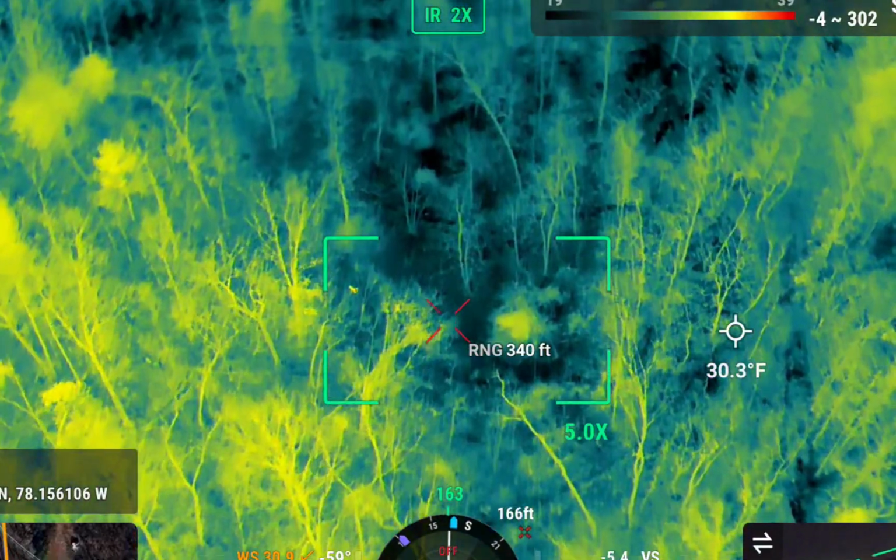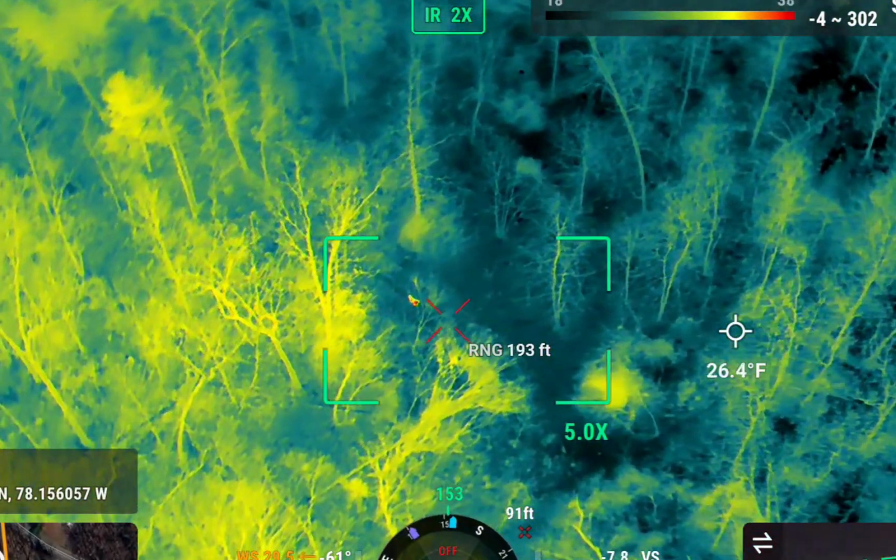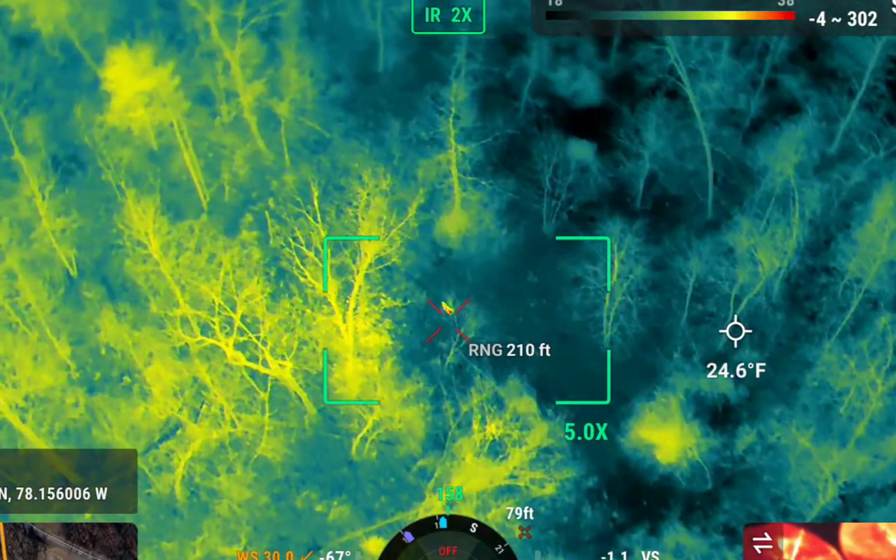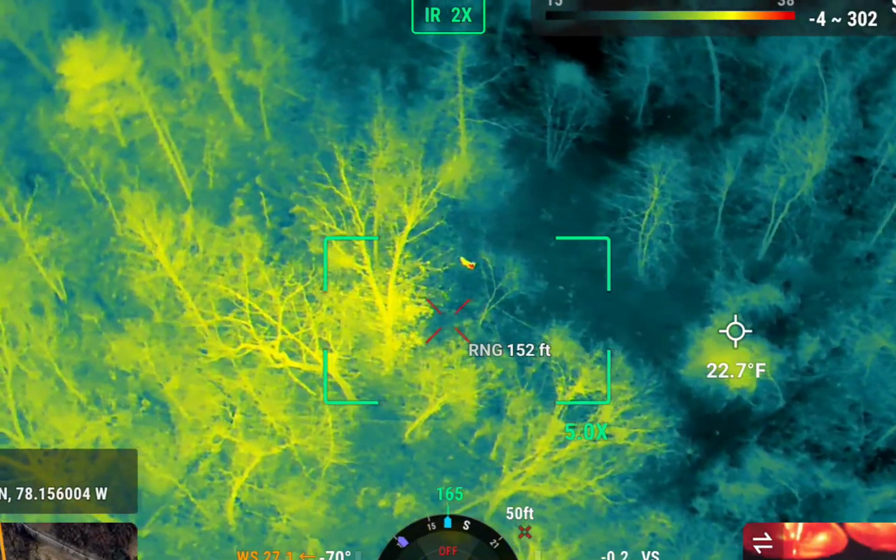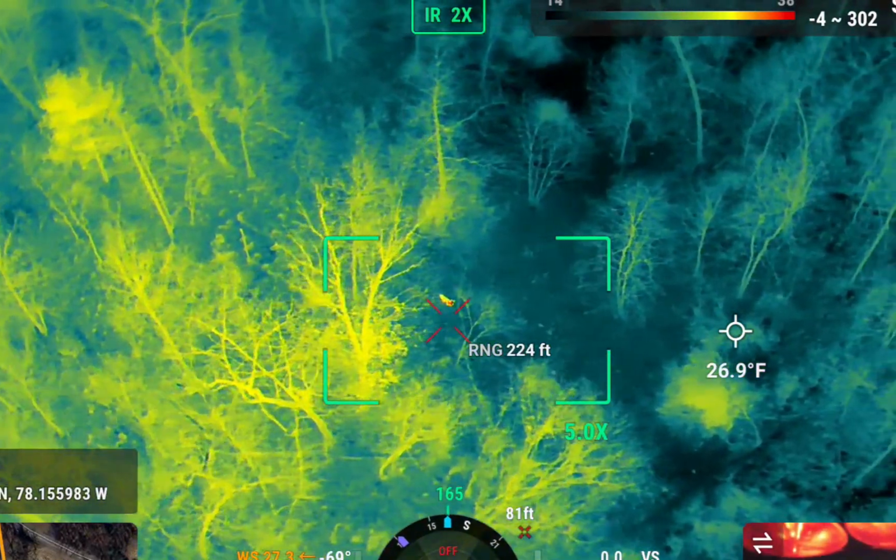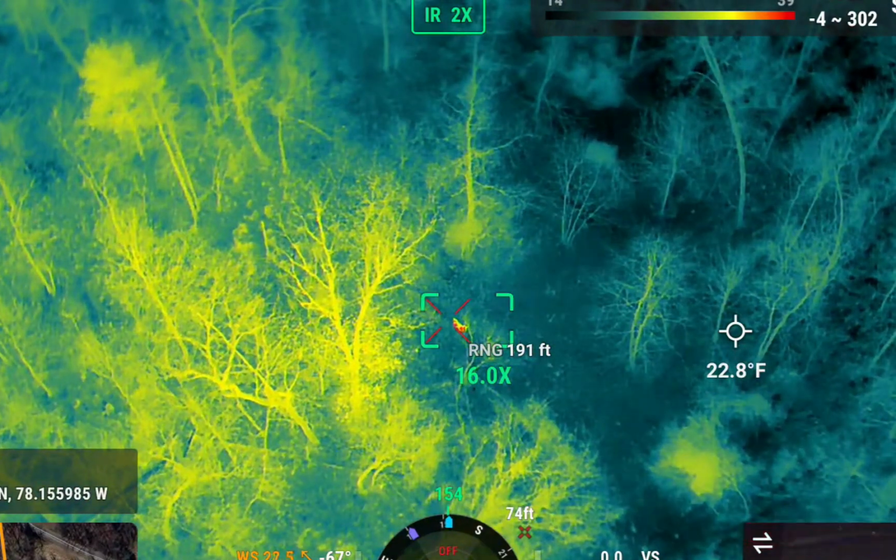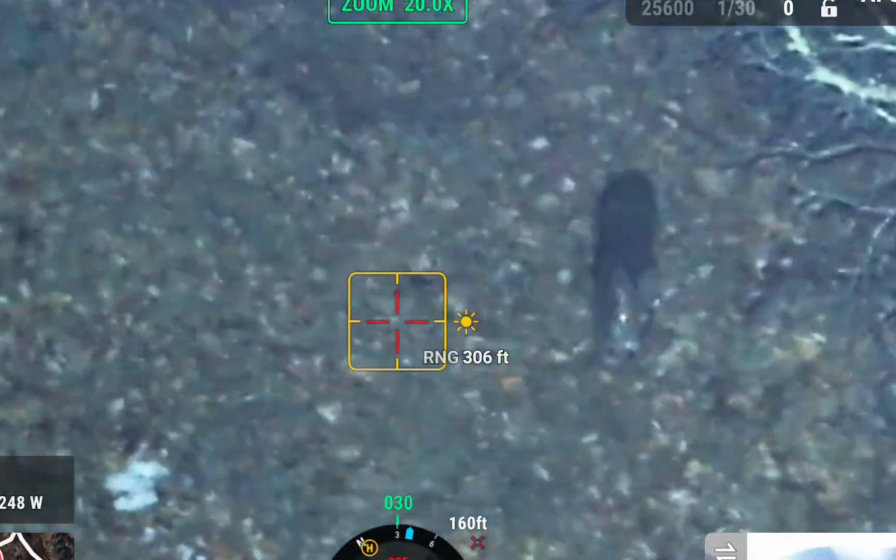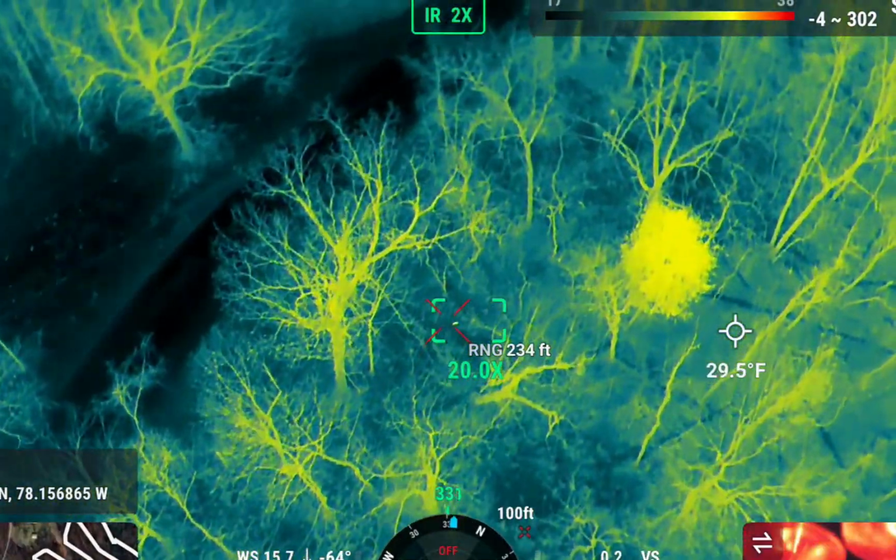So right here is an animal down here. So this is an, so I can get different thermal readings and whatnot. This is going to be an adventure with this light, let me tell you that. Stinking possum. Another one. Unbelievable.